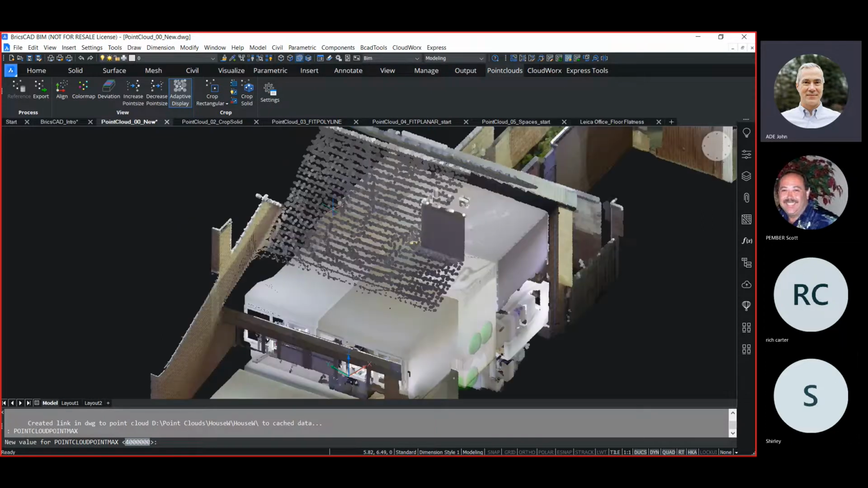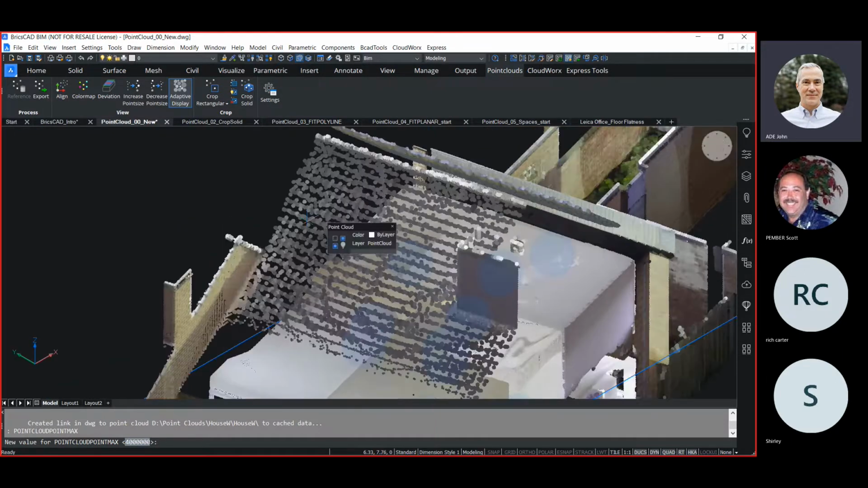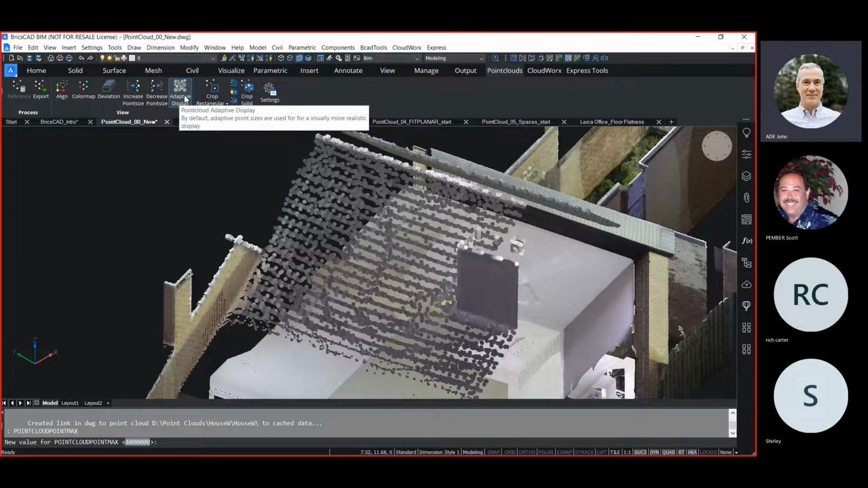We can also adjust the size of these points. By default, we have an adaptive display turned on. What that does is it determines what size to make these points depending on the density of the points in a particular area. The less dense, the larger it will make the points. Higher density areas, it'll make them smaller.